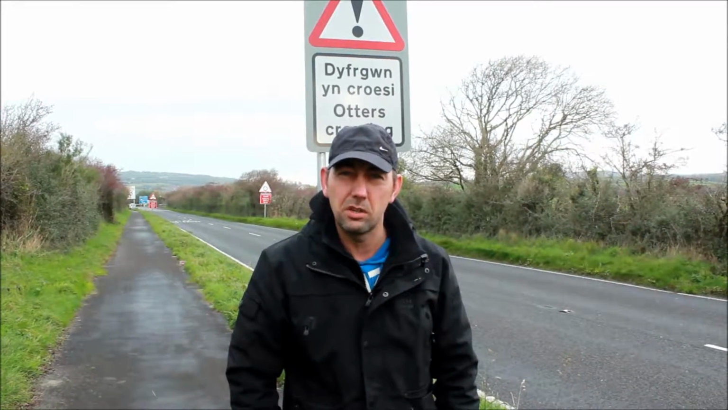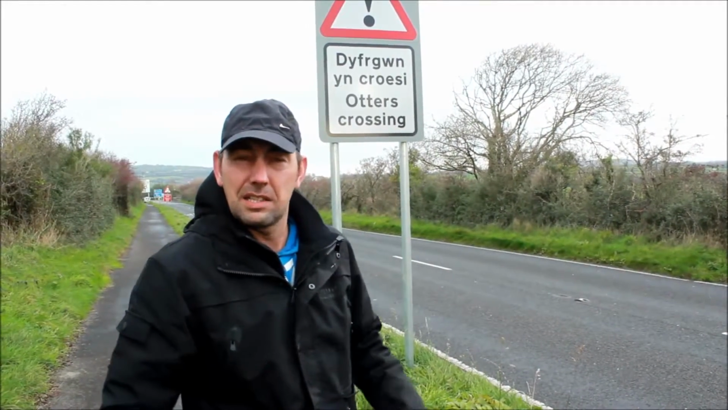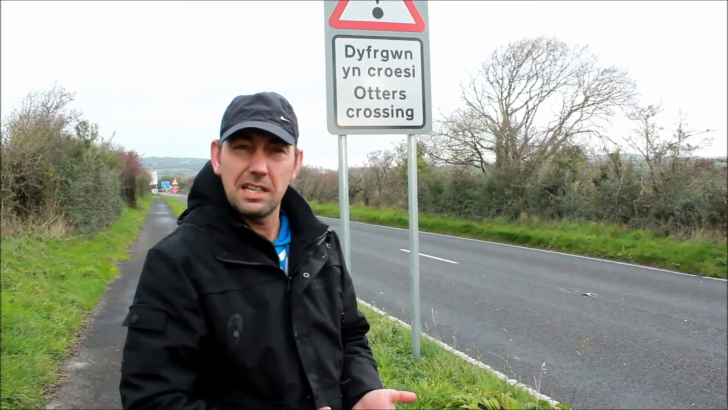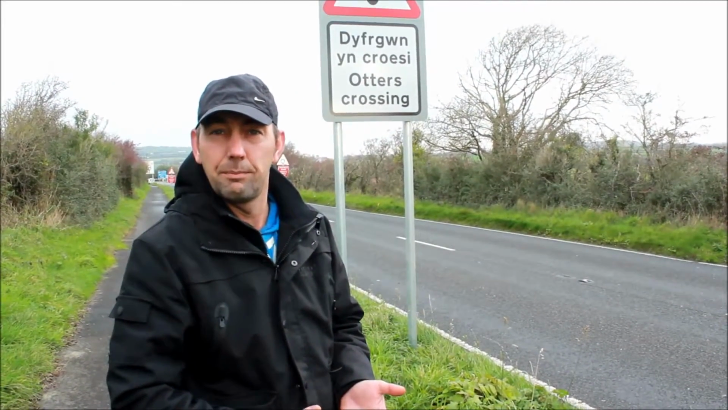We've been campaigning for the last year to try and get otter signs up in the area, as a number of otters have been hit over the winter months. This is the first sign in Carmarthenshire, so this is a good start to promote the otter, and also promote the area. Five otters were knocked down last season, and it starts from October onwards when we start getting floods and bad conditions. Hopefully these signs will make a big difference in promoting the area and the otter.